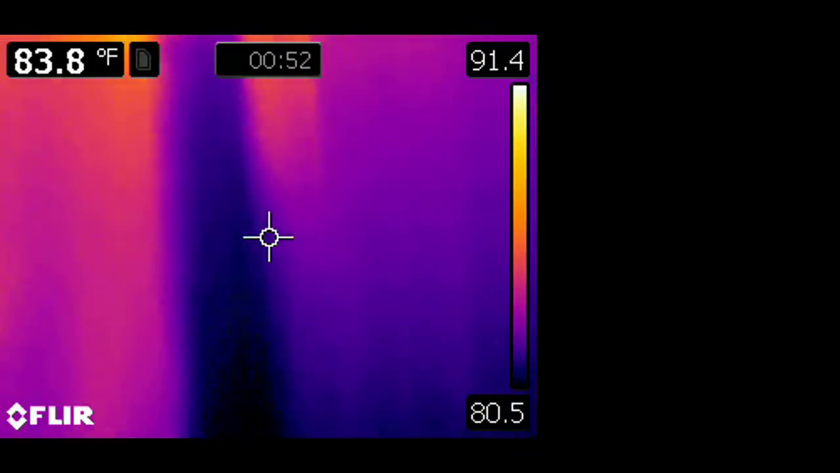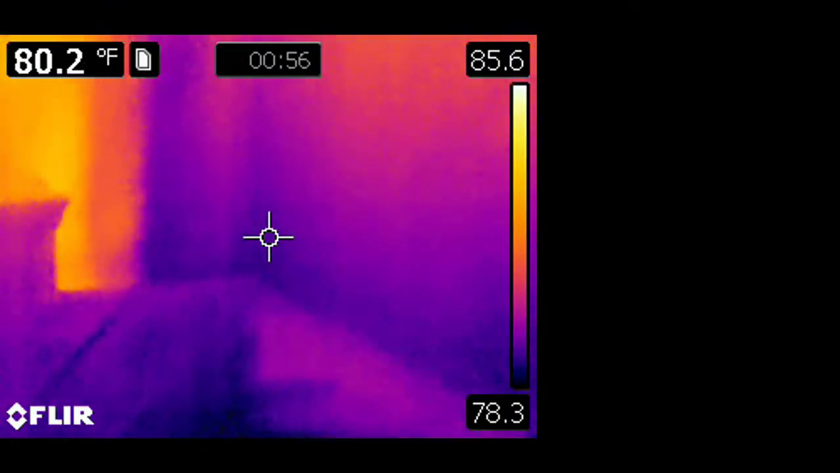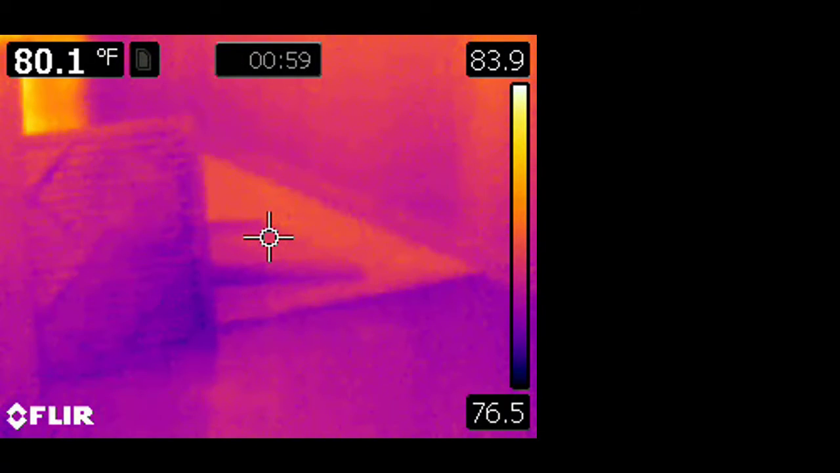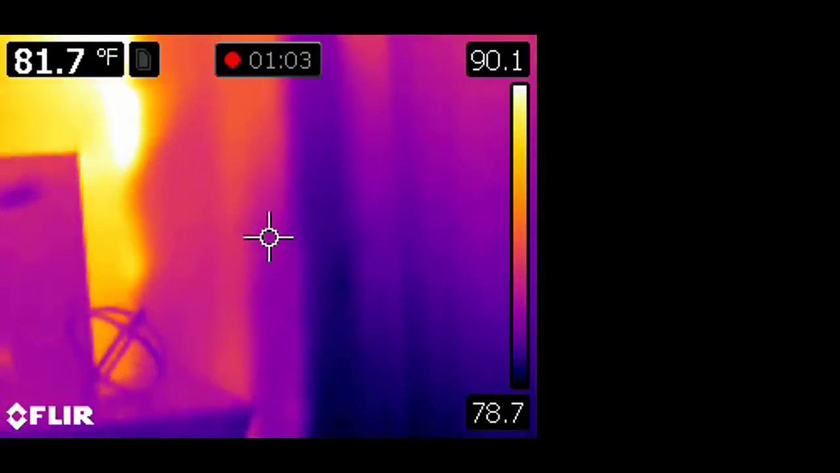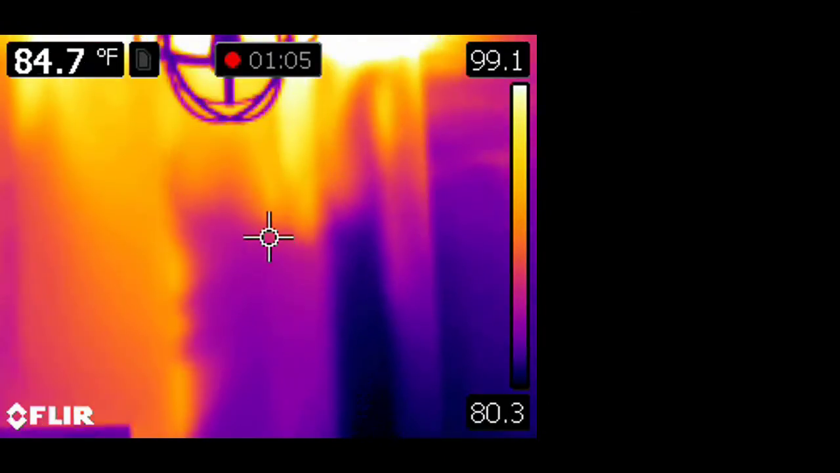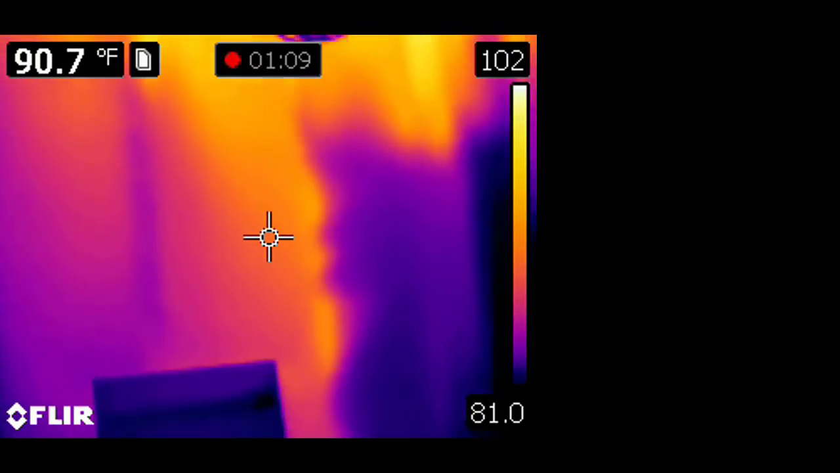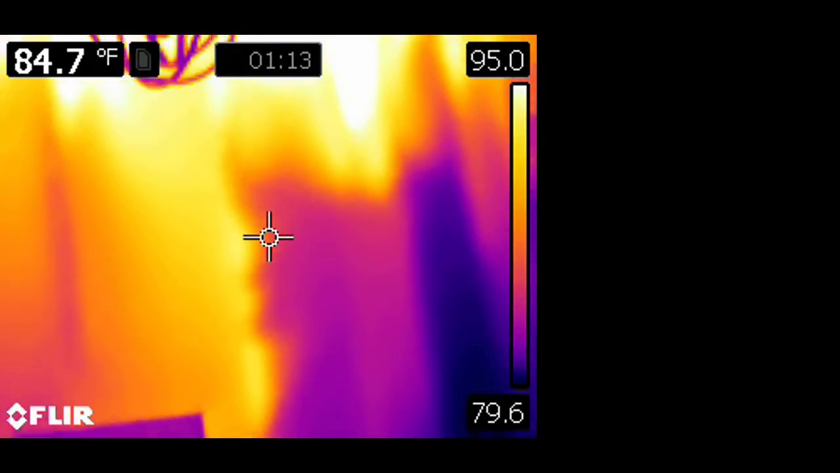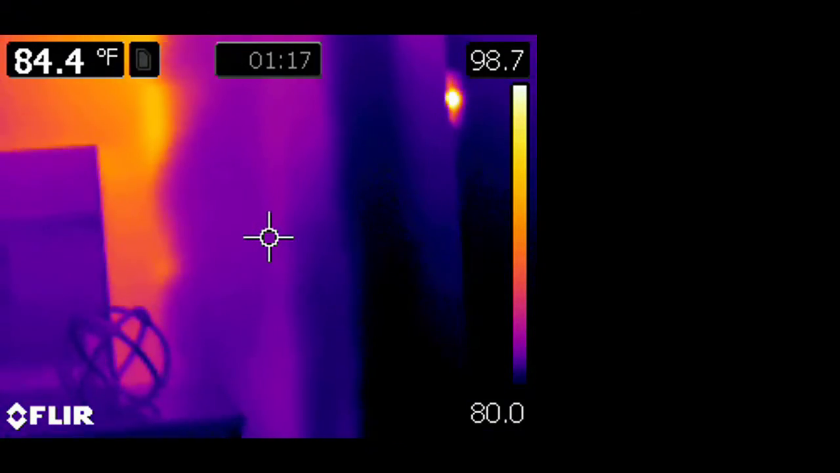Now we're going to go into the foyer and look from the other direction, around the corner. There is the lid, or the grill for the return chase, laying on the floor, and the filter. I just stood it up by the corner. And we'll pan up. We're in the formal living room looking through the foyer, and you can see the amount of heat that is being pulled into the return chase. The blue, of course, is the colder part of the chase there.